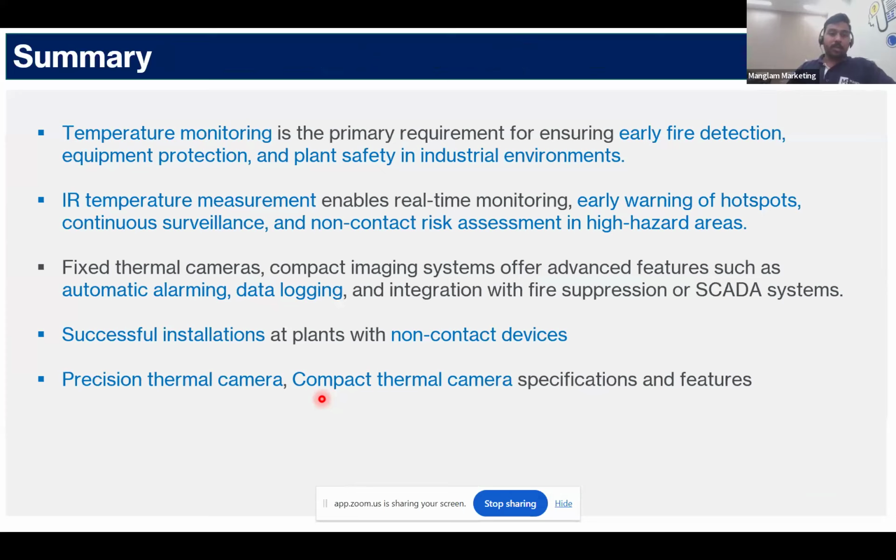To wind up, I should say temperature monitoring is the primary requirement for ensuring fire detection and equipment protection. IR temperature measurement enables real-time monitoring with early hotspot detection, continuous surveillance, and non-contact risk assessment of high hazard areas.